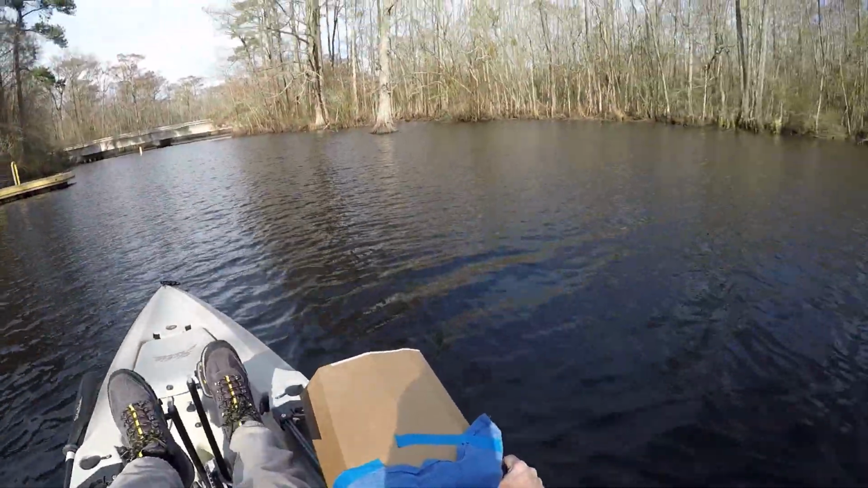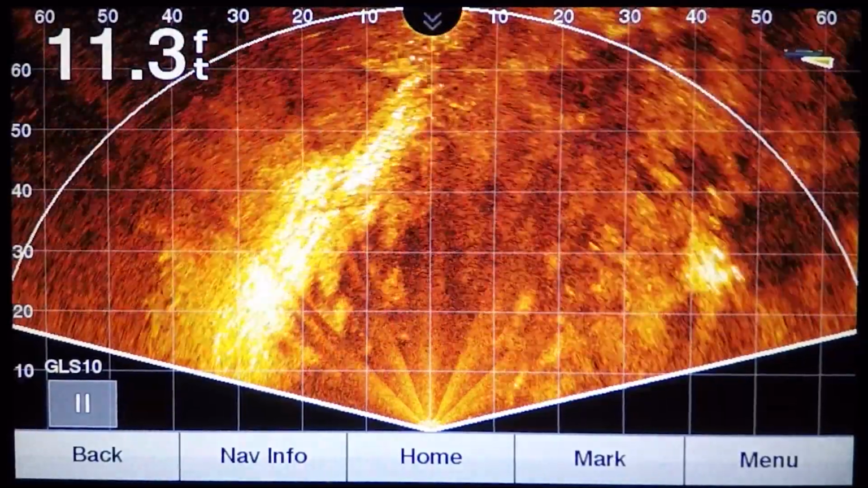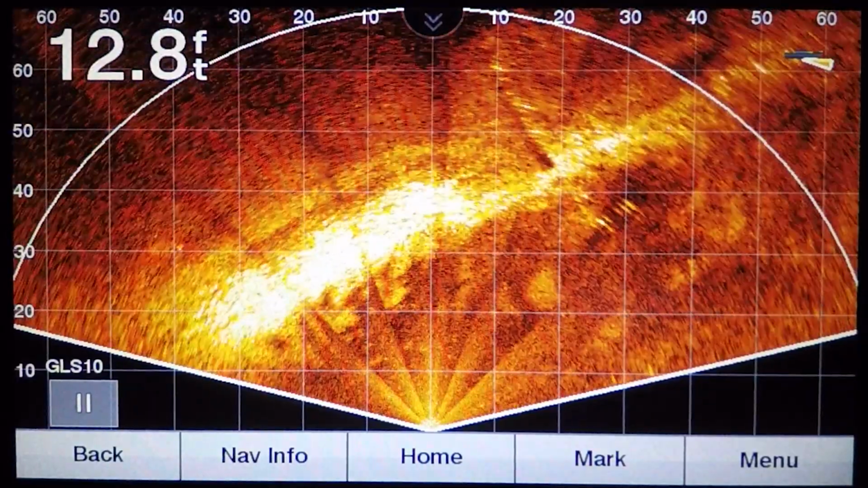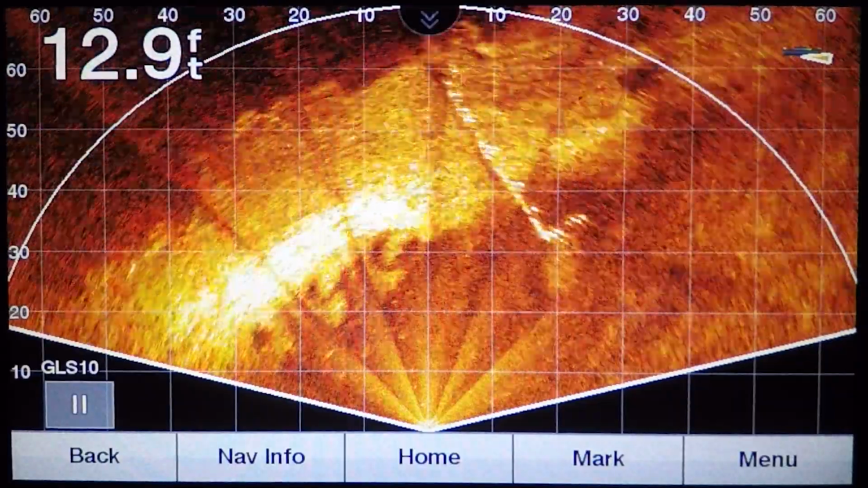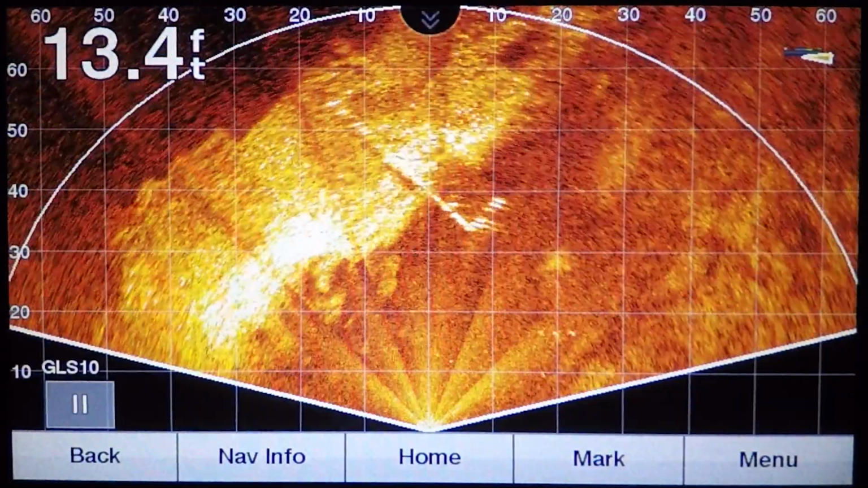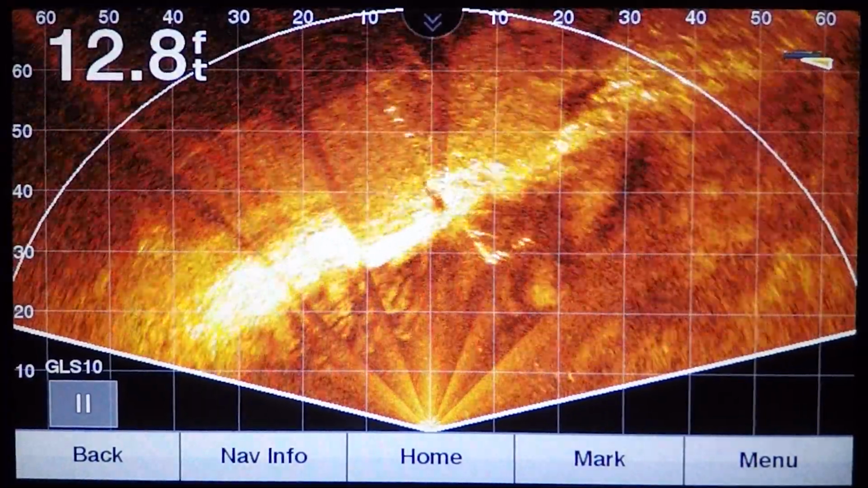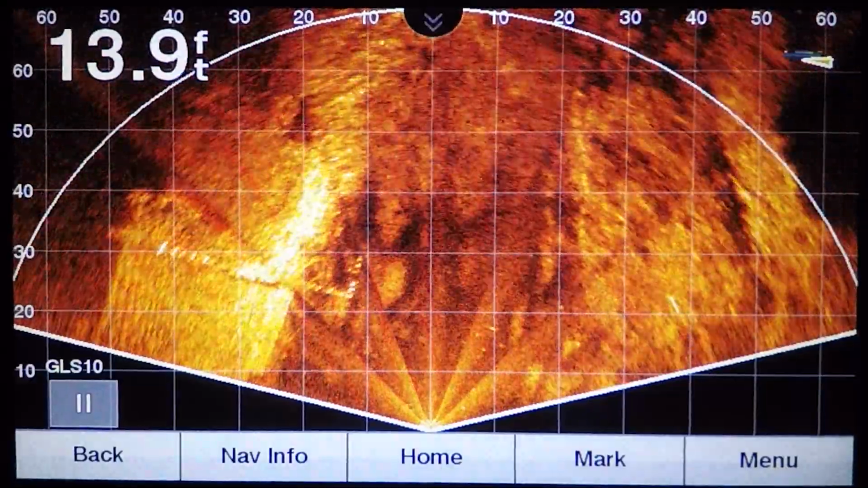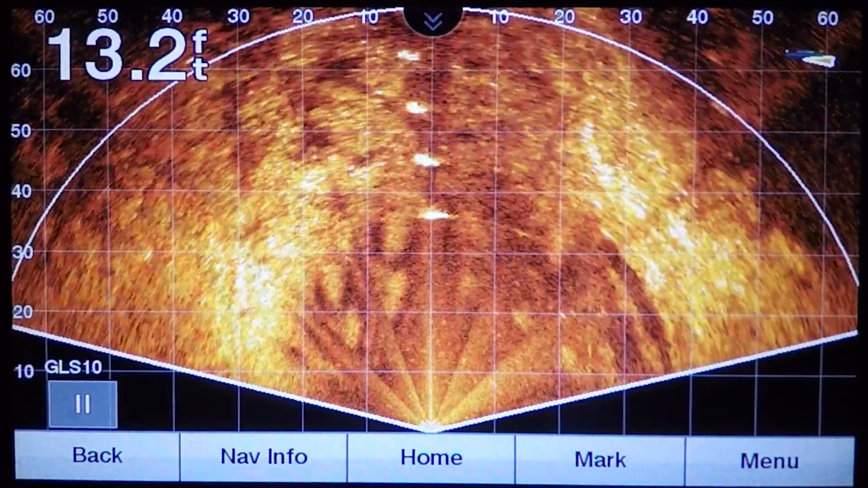All right, y'all, here we are a little bit closer to the boat ramp. Actually, I can maybe look over to my left, kind of angle it up, actually see the boat ramp there and a little floating dock. That's really cool. The bridge should be coming into view any moment. Oh yeah, there they are.